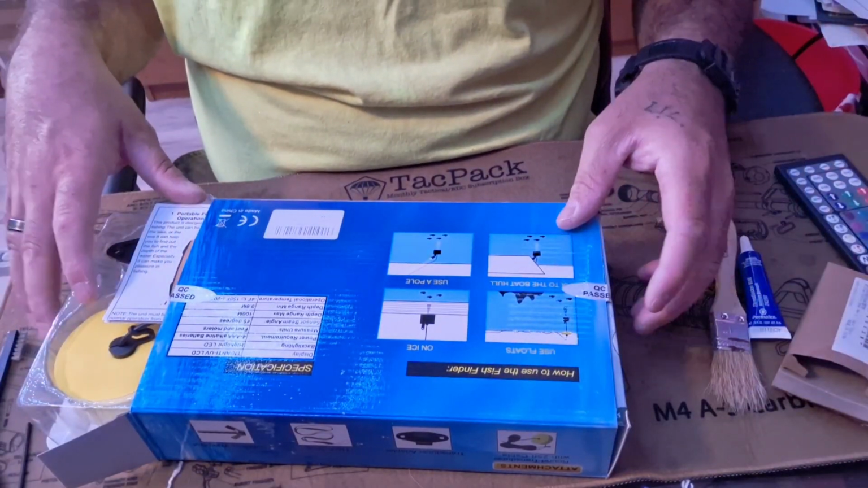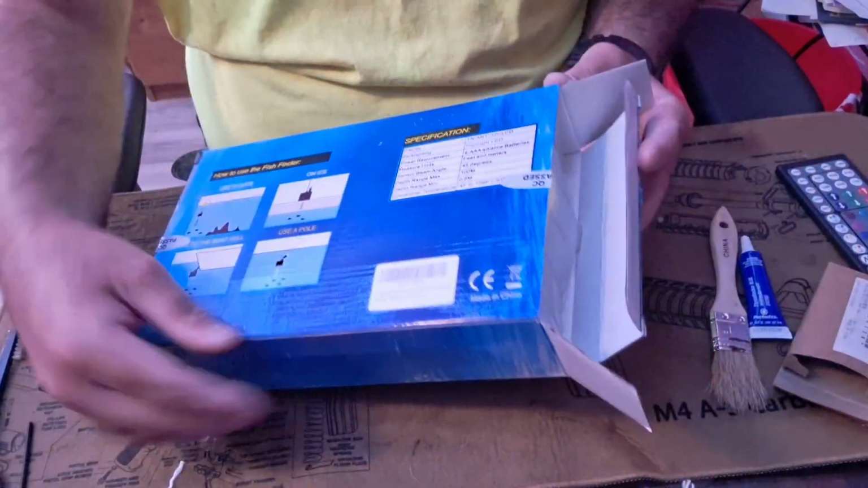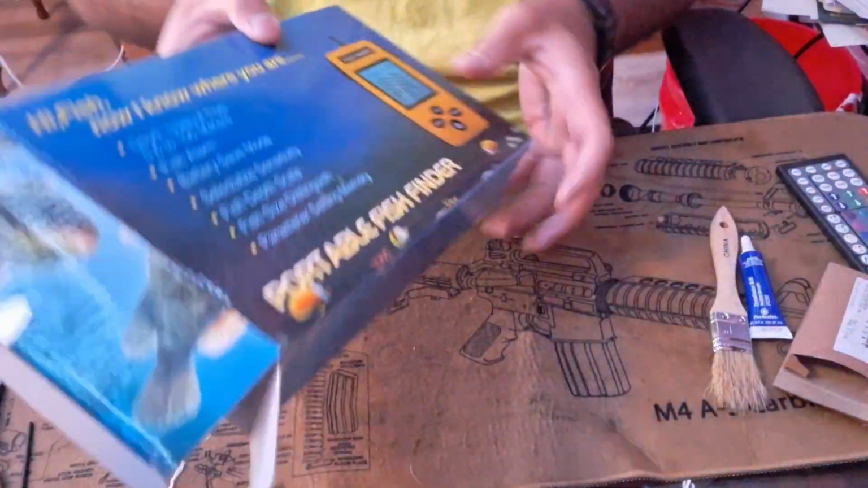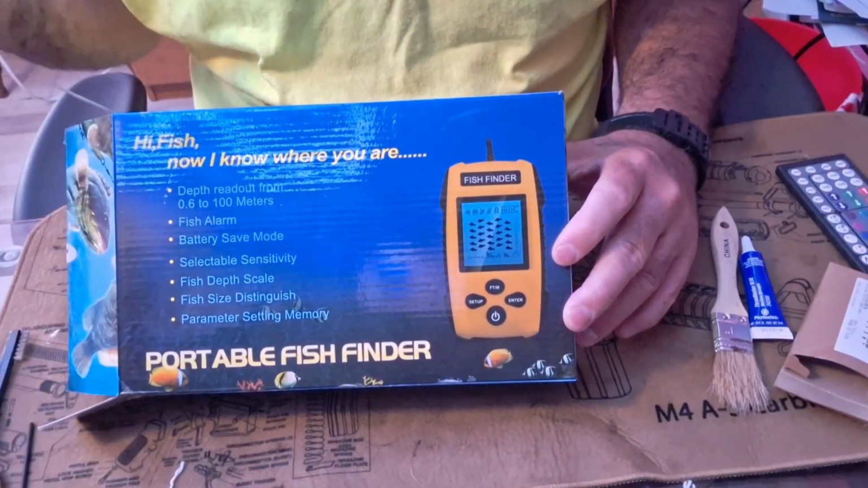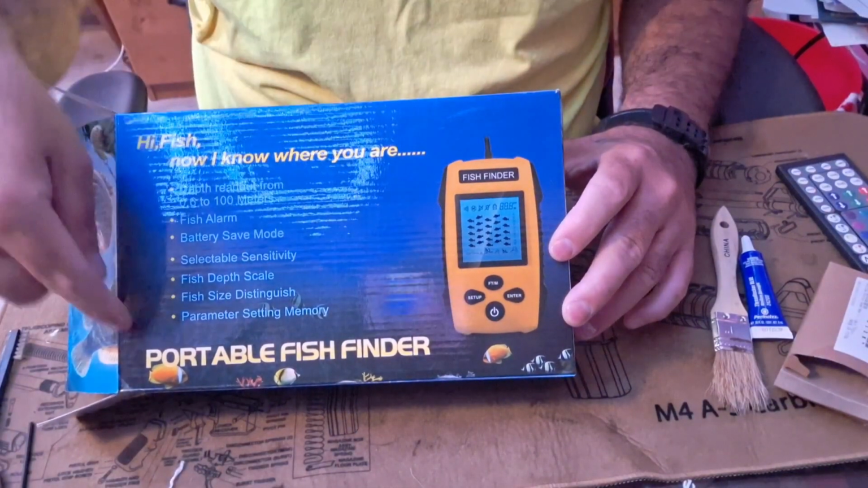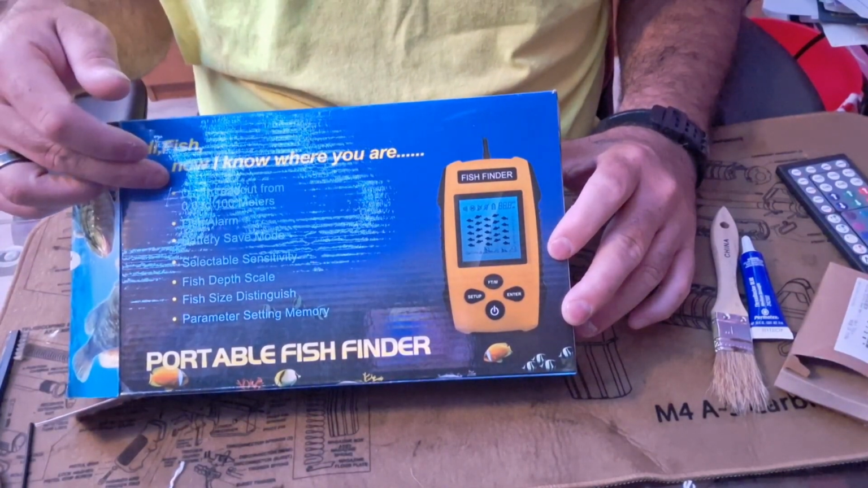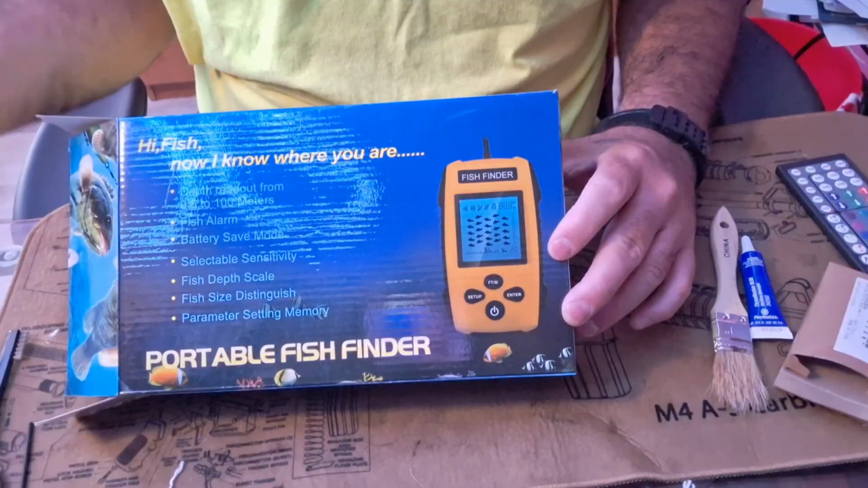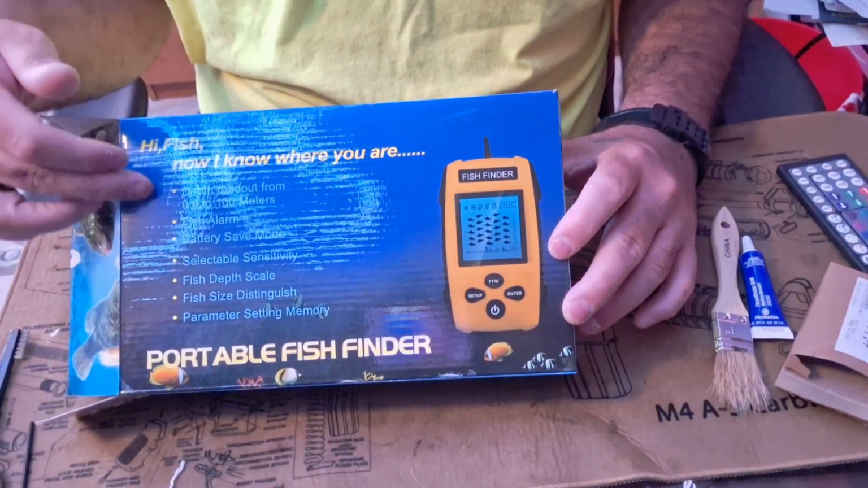So before we go any further, actually we can take a look at the front. There's no brand attached to it. It just says fish finder, portable fish finder, and depth from 0.6, so about half a meter to 100 meters.